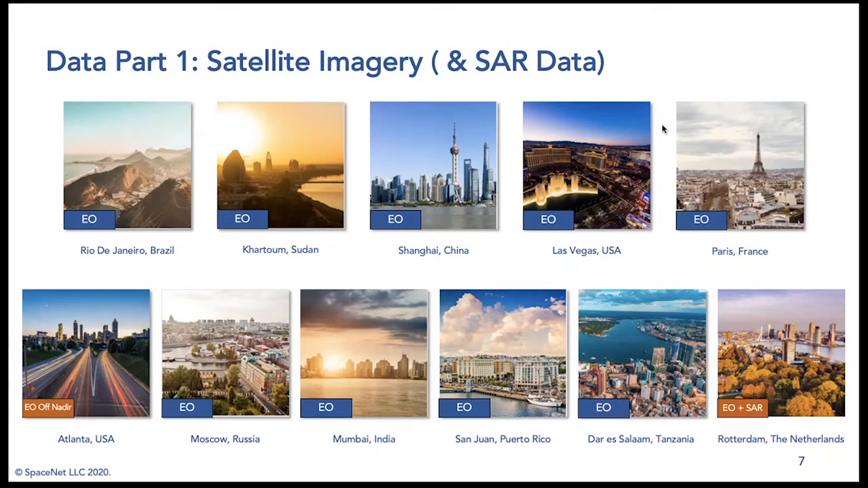Over the course of the 6 SpaceNet challenges, a variety of data has been open sourced, and that includes 11 different cities from 5 continents and showing a great range of geographic diversity. For each of these cities, we've open sourced high-resolution electro-optical data.